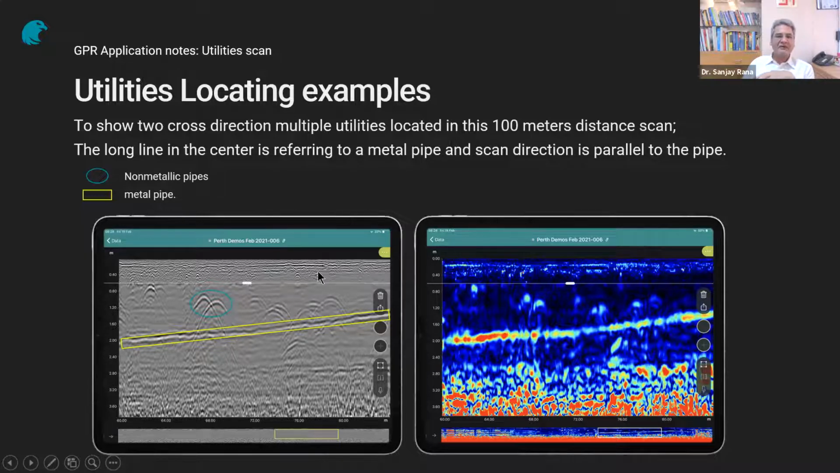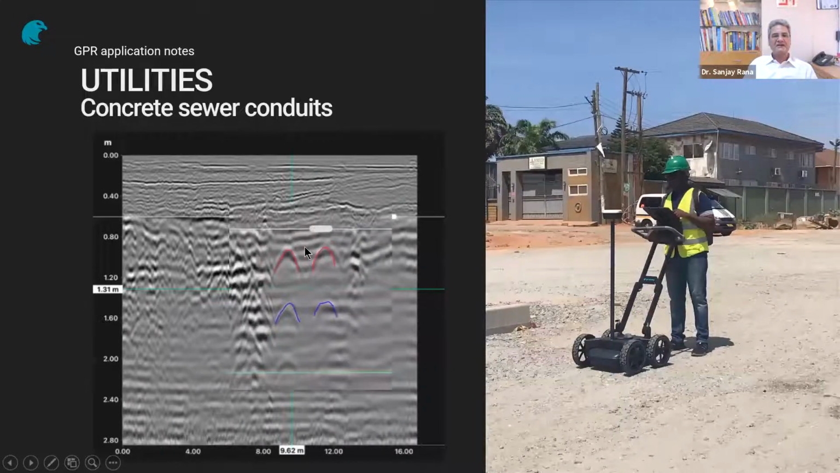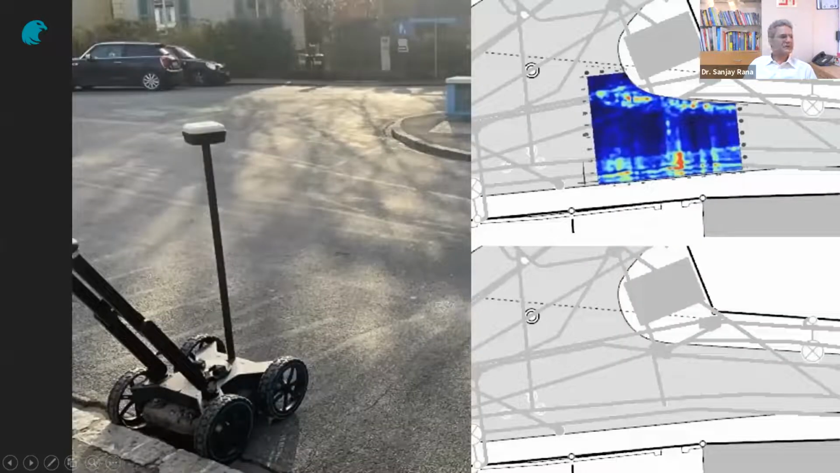And this is the high frequency part of it. As I said, the screen is split with high frequency and low frequency, so you just have to slide this. When you look at high frequency, you get very clear definition of near surface features, and then low frequency for much deeper features. Now, this is what we are looking at. This is for concrete sewer conduits, very clearly visible, the top and bottom part of it. Okay, a number of such examples.